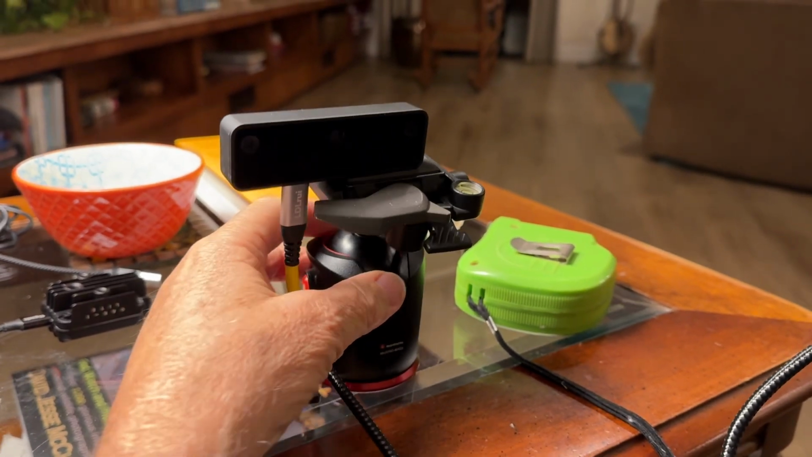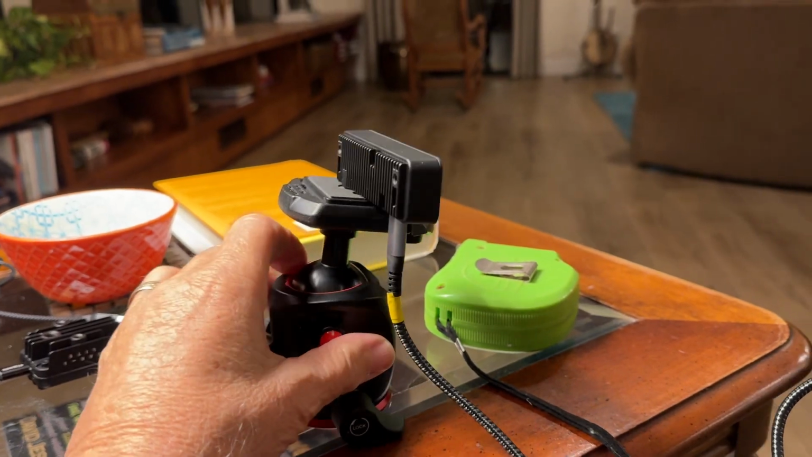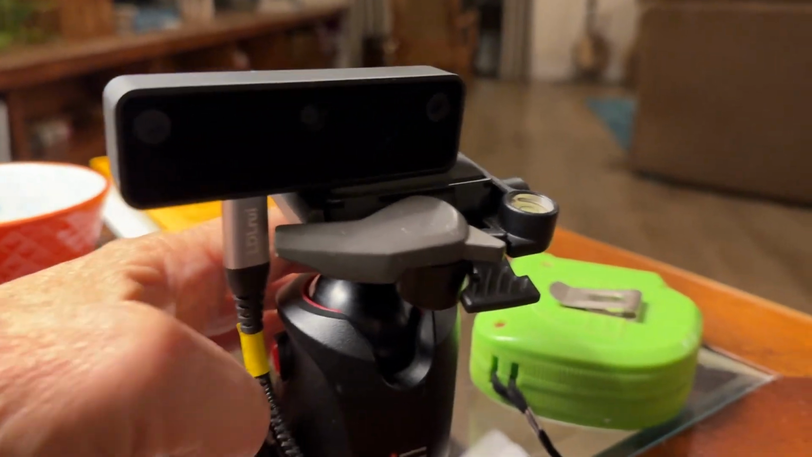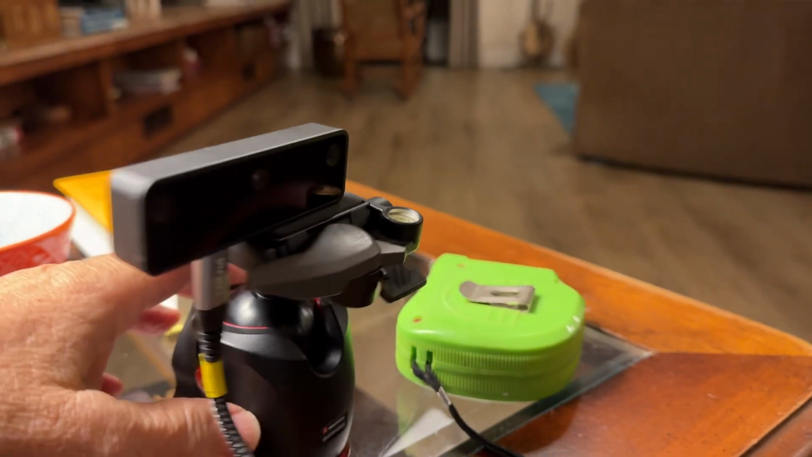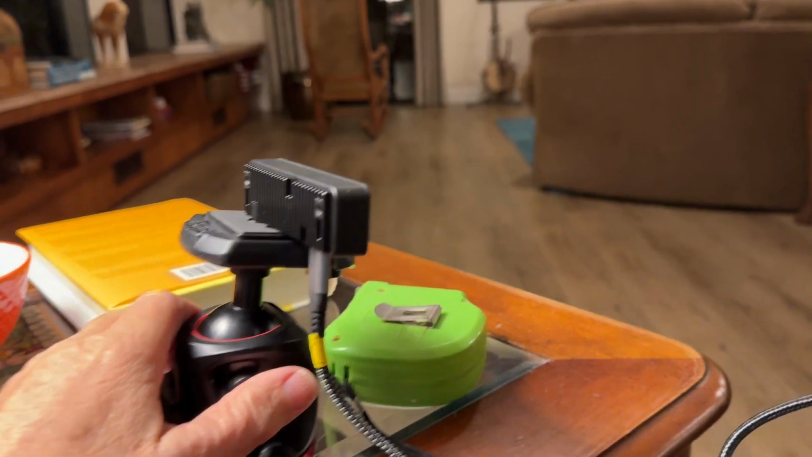So this is a little demo of the Luxonis Oak depth camera. It has two black and white cameras, it's kind of hard to see it here, on either side and a color in the middle. The black and white are used for depth and the color is for filling it out.